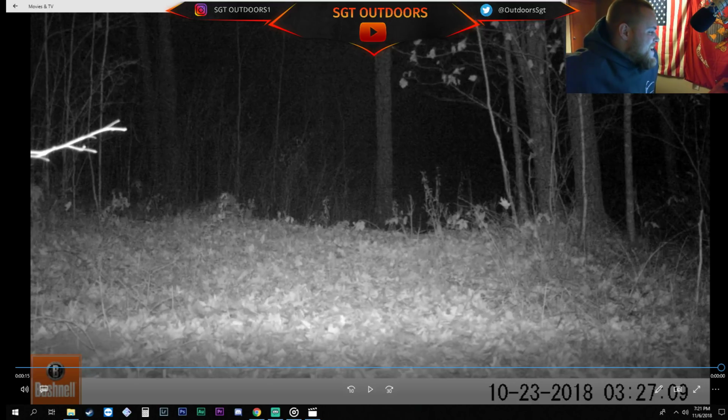Three does a day. Going out and filling the freezer for rifle season. I mean, rifle season for me, it's like bow season. I'm after the trophy buck. I'm after the big ones. I'm passing up every deer I can to try to get the perfect deer. That's why I haven't shot a buck in 12 years.